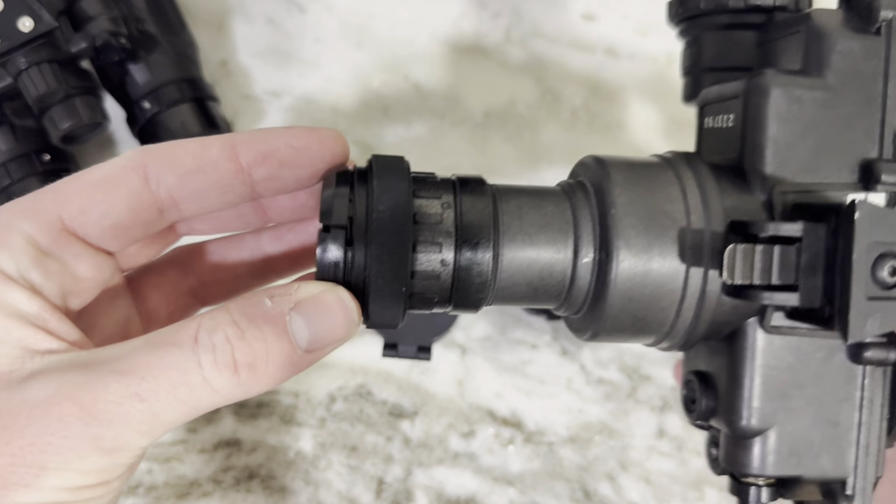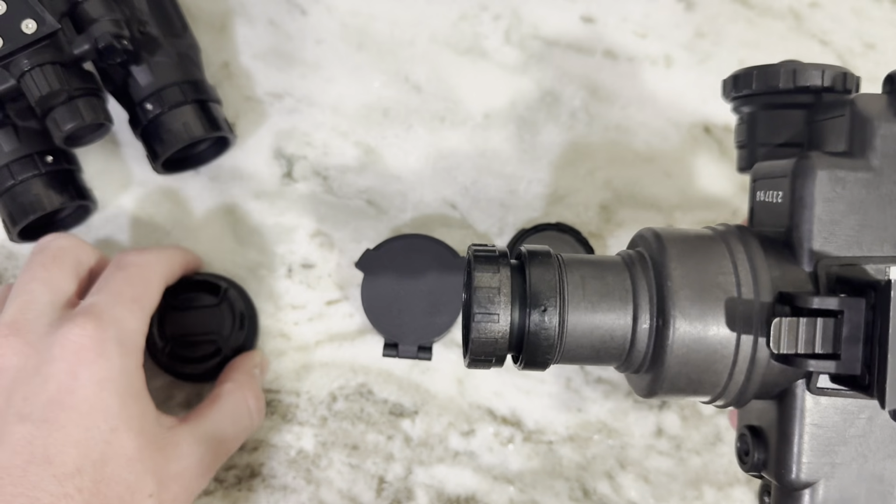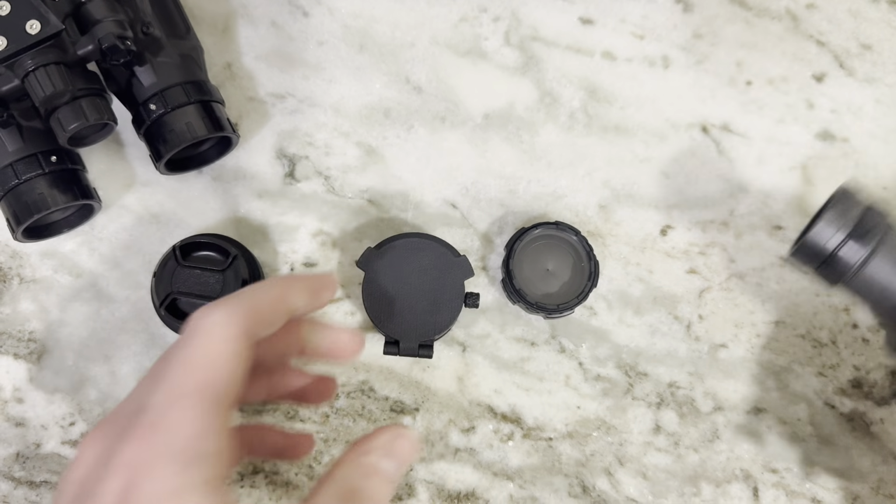I think you can get these for right around $30 on Amazon. I don't use this with the PVS-7 though. We'll get to that in a second.